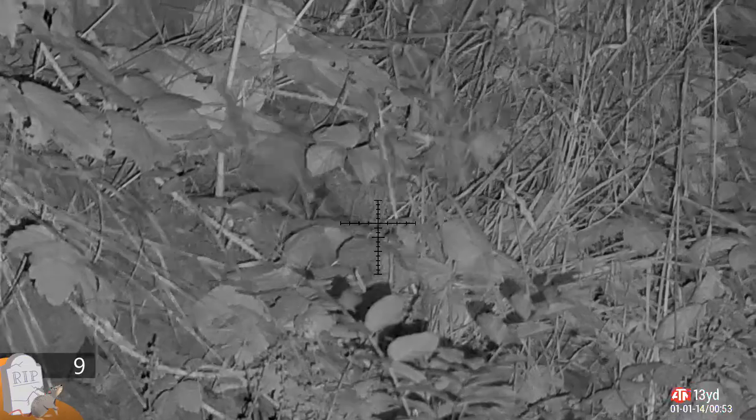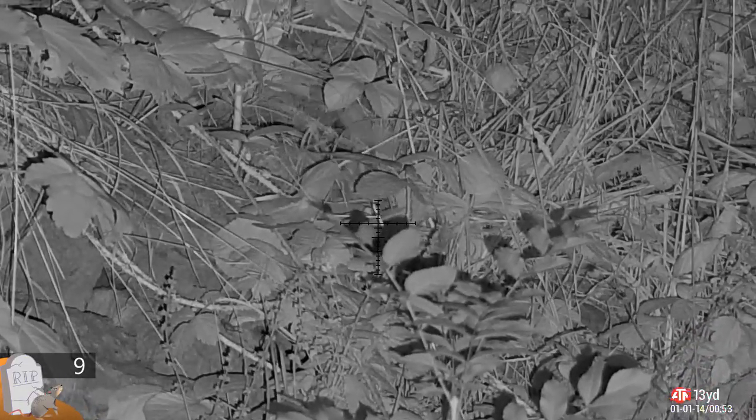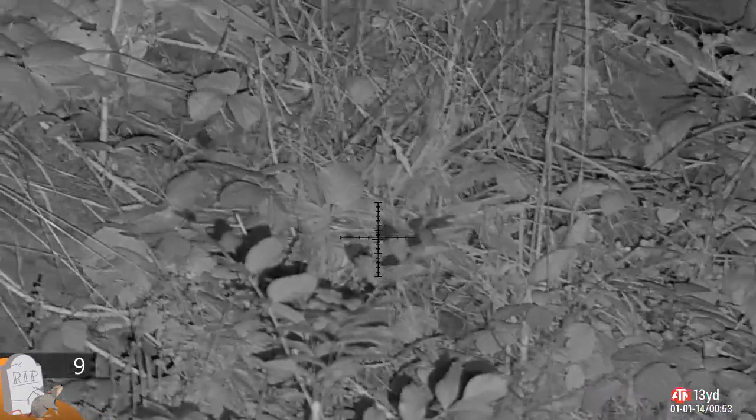Wait for it, there we go, disinhibition, he's doing the death dance. That tells me the shot was bang on target, a good clean headshot.